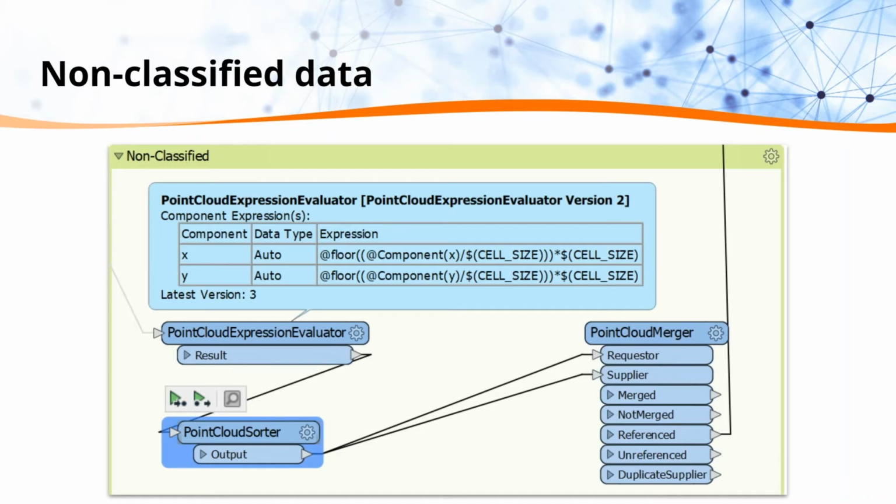And then non-classified data. Most data will be classified when you get it, but if you do get data that isn't classified, you can use the point cloud expression evaluator to run expressions that would fit your data. So for this one, we're basically going to compare it to itself and try to find the base or the surface model of it. And you can see it's only three transformers here to be able to do that. So there's a lot of different ways which you can interact with your data and pull out what you want manually. And then there are all these nice tools like the LAStools where you can do it a little more quickly and potentially with more accuracy. But Kaylin will talk about some of these transformers later on.